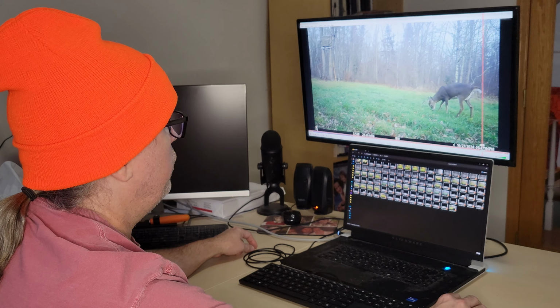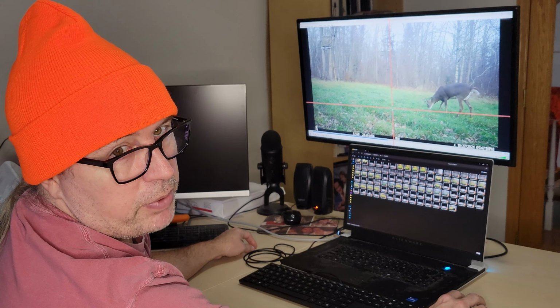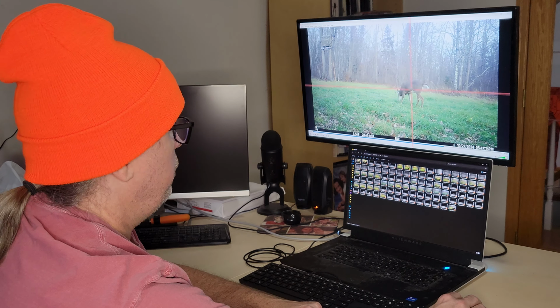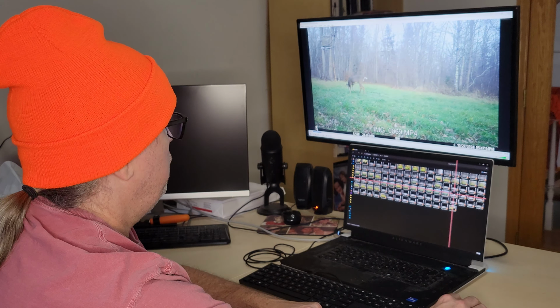So yeah, he was out there for quite a while on the 27th, just enjoying the, there's a lot of clover and stuff I planted out here last year that should have come back in, so that's a really good sized deer. There he is again.